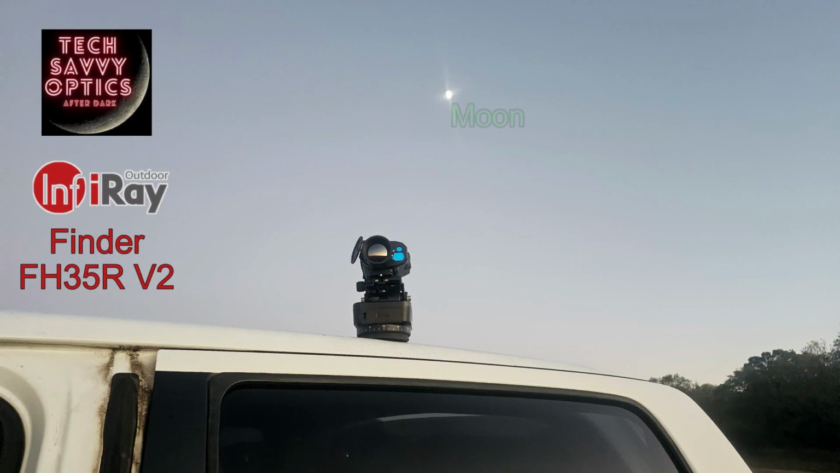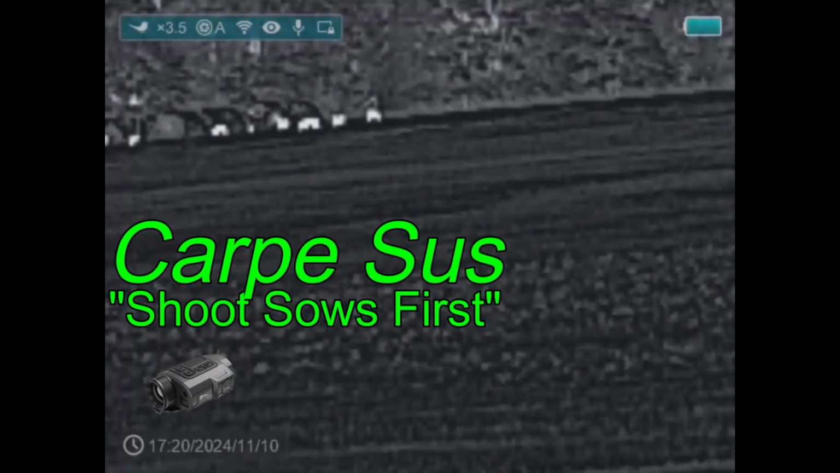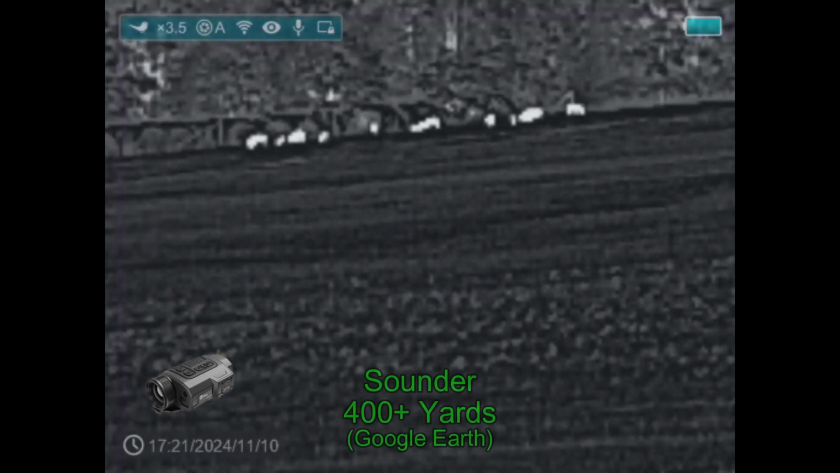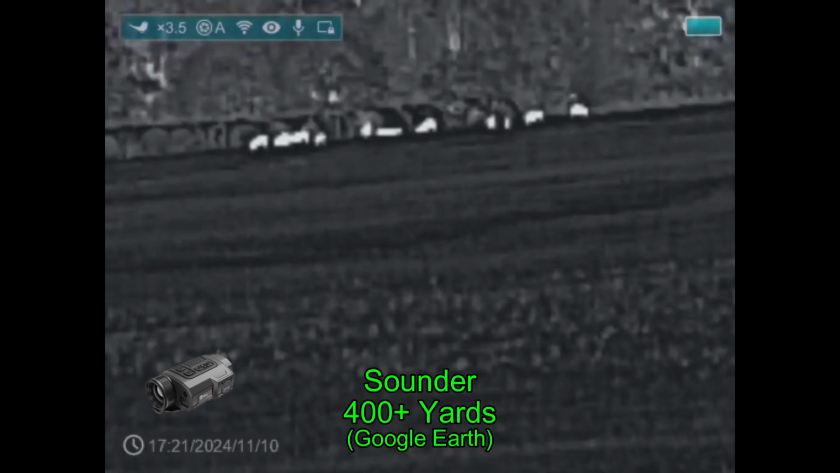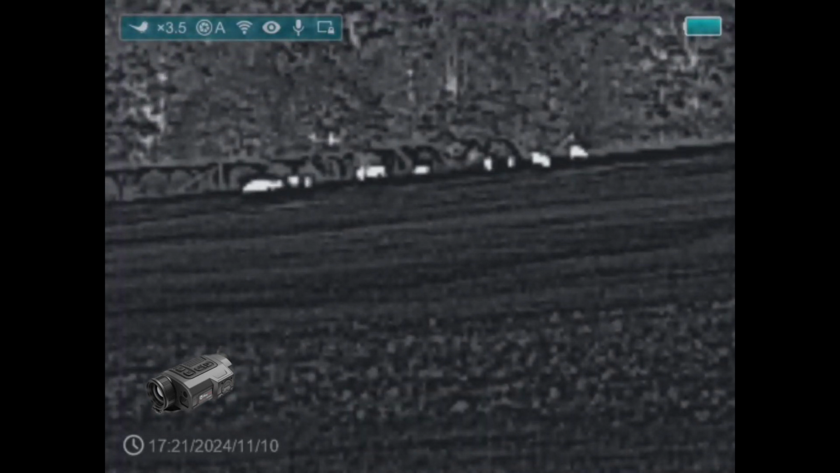And we spent the start of the evening watching the field with the infrared finder that I got from Tech Savvy Optics. It's on a pan tilt base that swivels it very nicely for us. And this first video is shortly after that video was taken. We've got hogs coming into the field. They're out there about 400 yards or so. The trail line behind them is at about 450 to 460 yards.